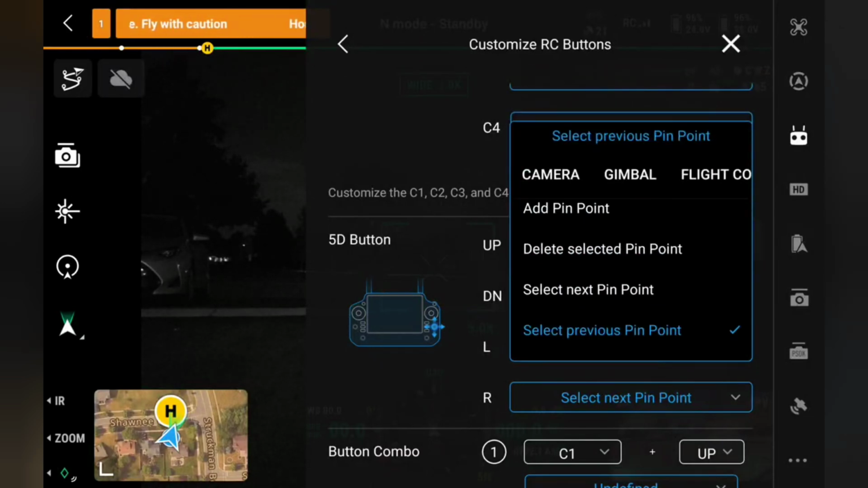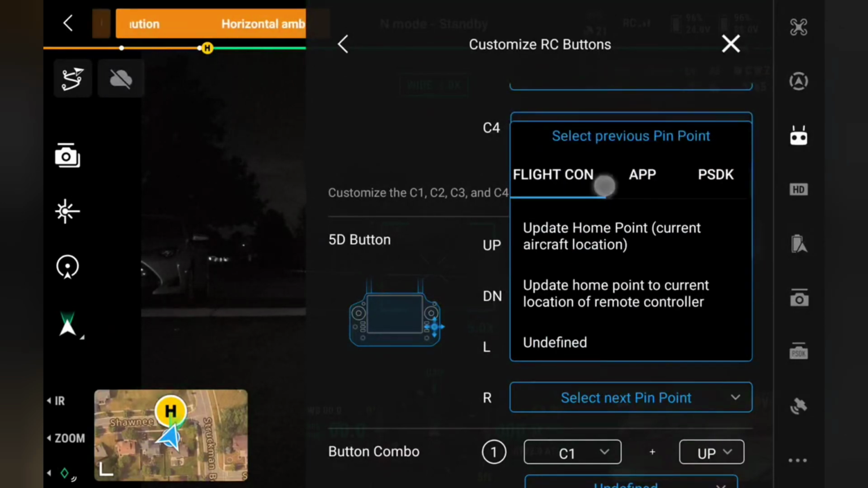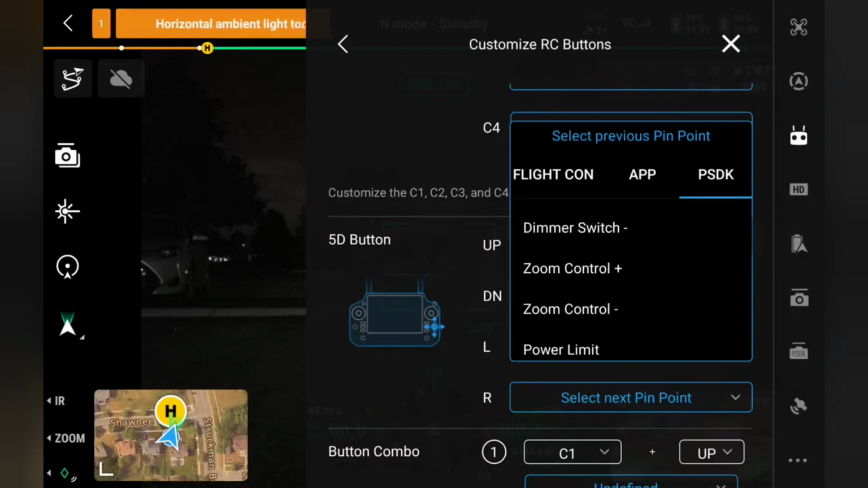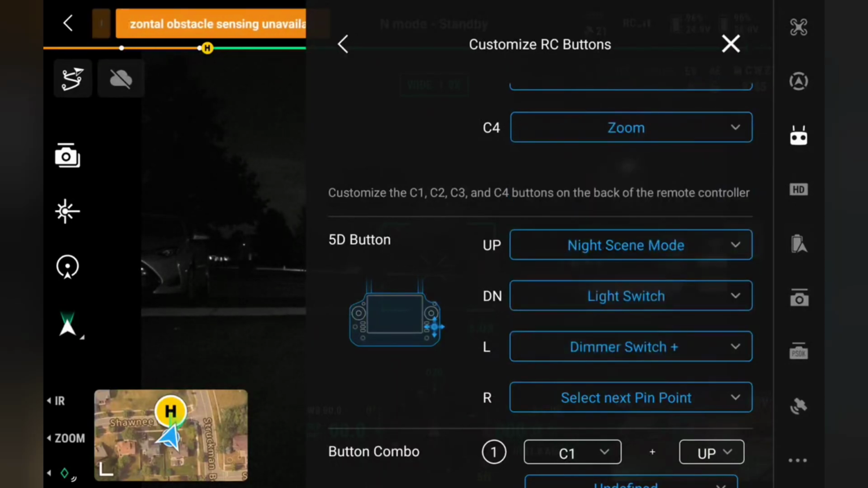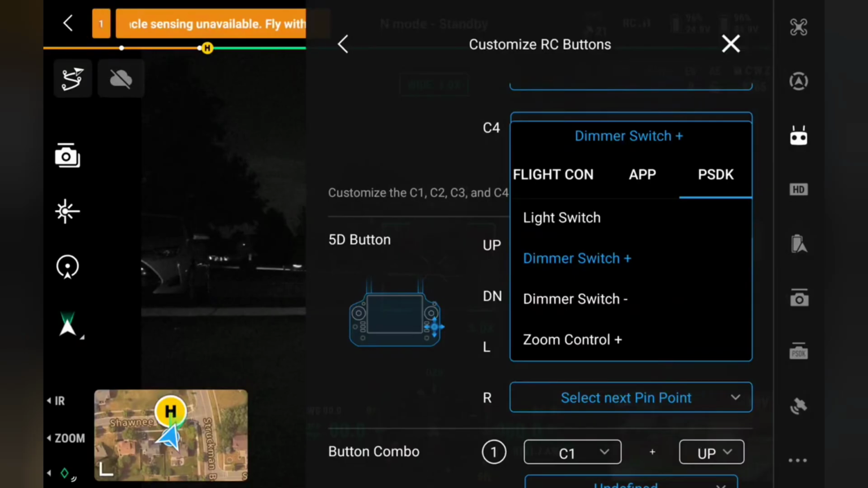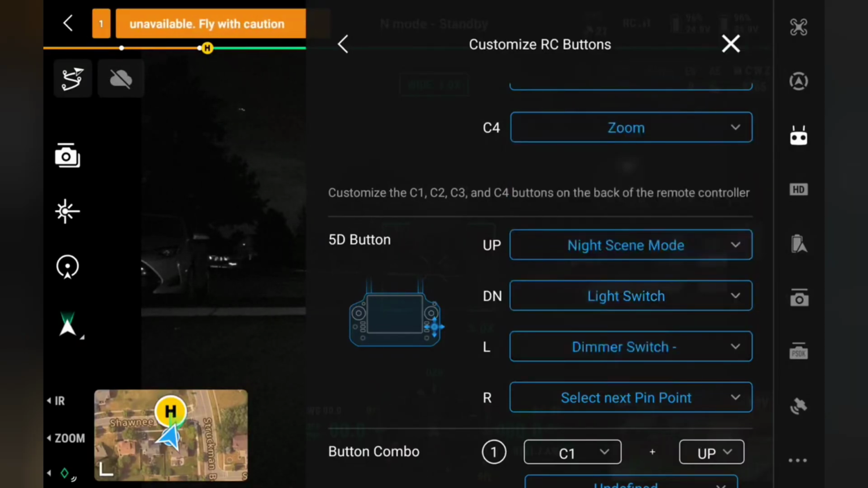And then I'm going to go the right arrow, I'm going to go dimmer switch plus. Oops, that was the left, so I'm going to do dimmer switch negative.